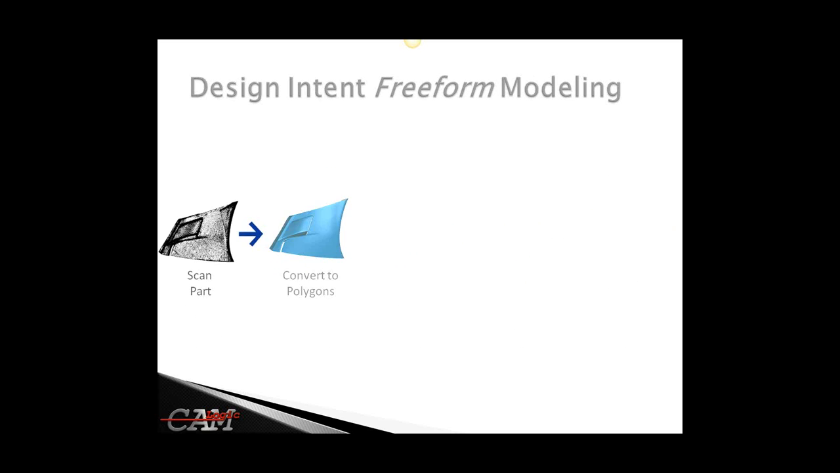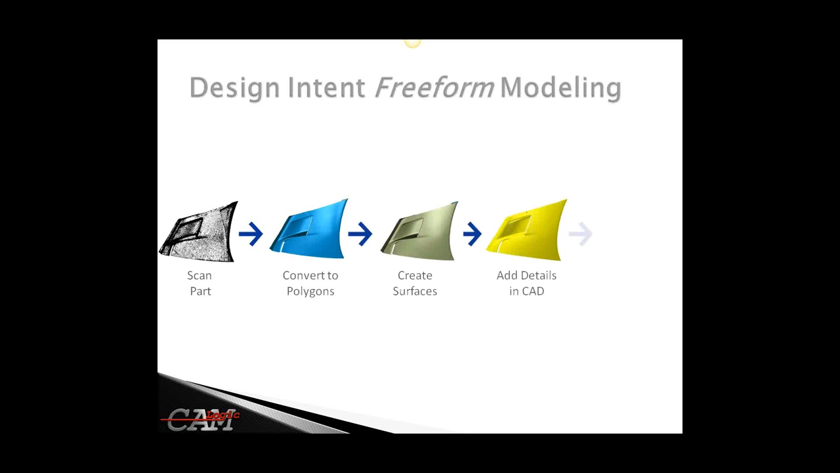Another example is more than design intent on a free form object. Geomagic Studio is the leader in the industry for free form surfacing and NURBS type surfacing. And again, this just highlights that process. So point cloud to polygons, a very free form part here that's very difficult to model in any CAD system. Studio does give you that capability. With the addition of CAD, you can add some details and send it off to a manufacturing process.